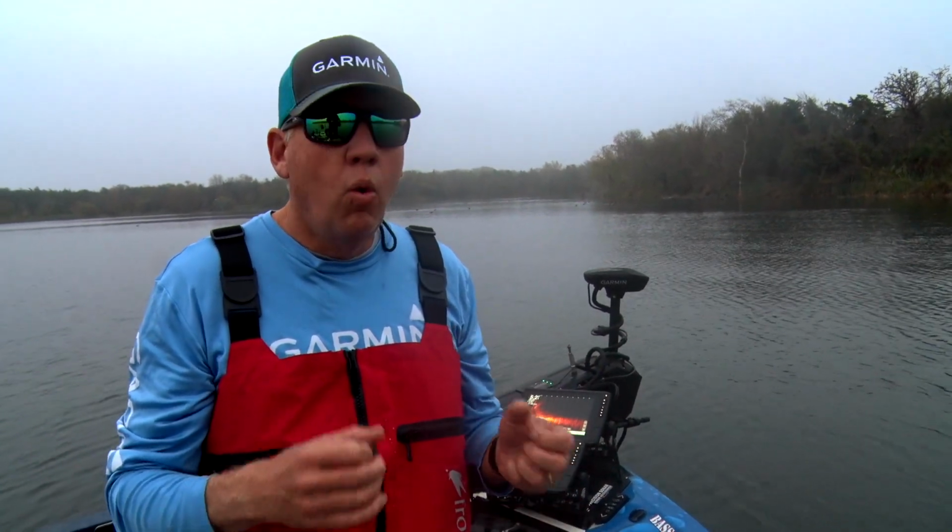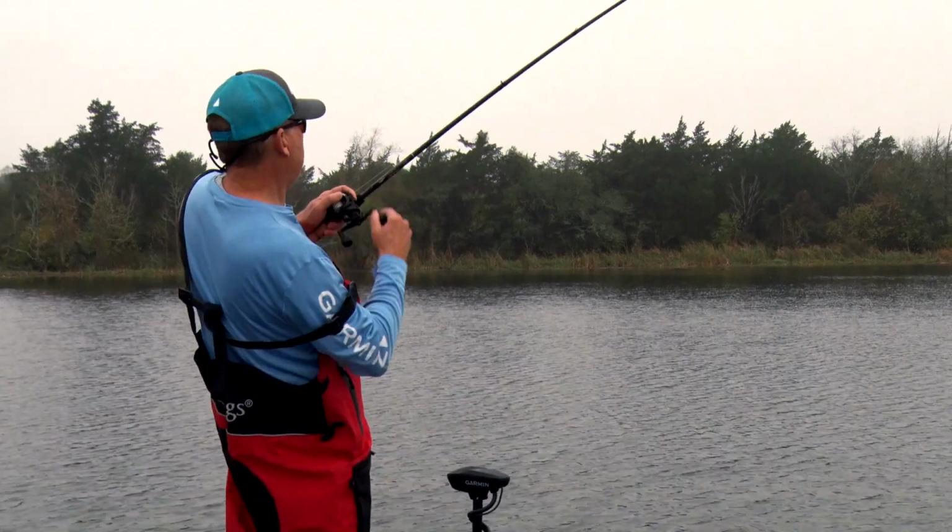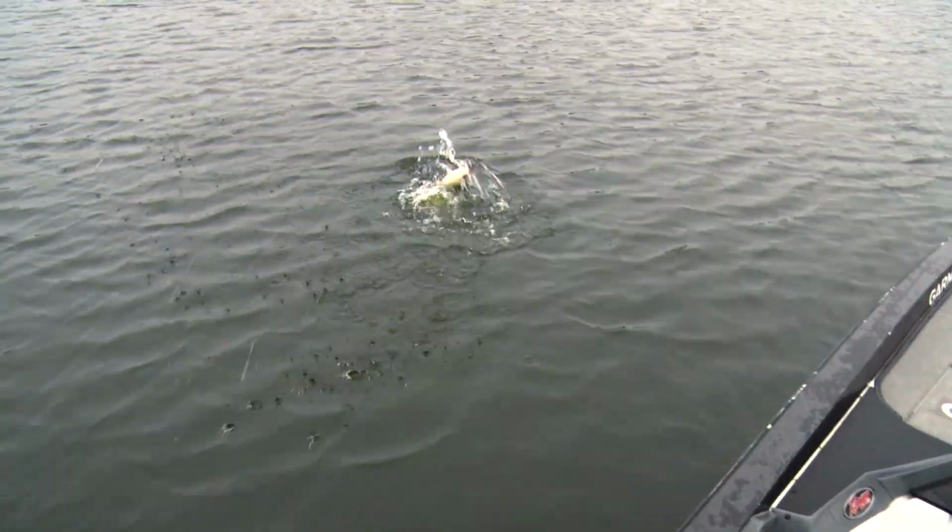So you need to learn to use Livescope to determine the mood of the fish, and it's going to tell you what baits you need to throw. It's going to tell you how you need to work those baits in order to trigger those strikes. Got him. Yeah, that's a nice one there.